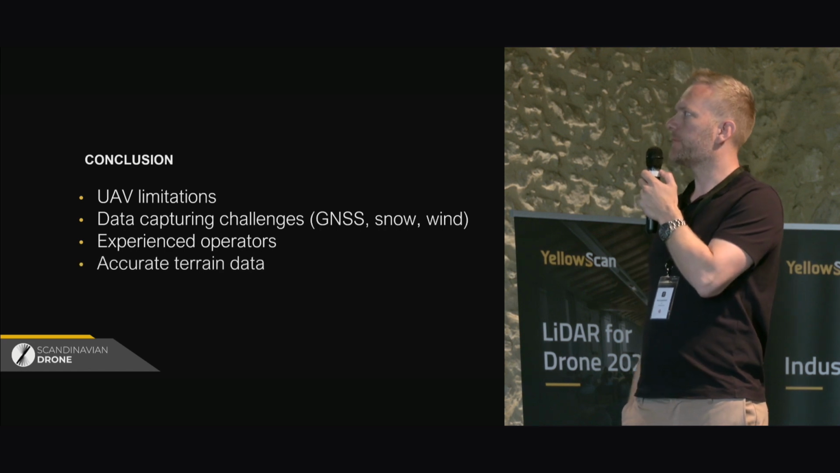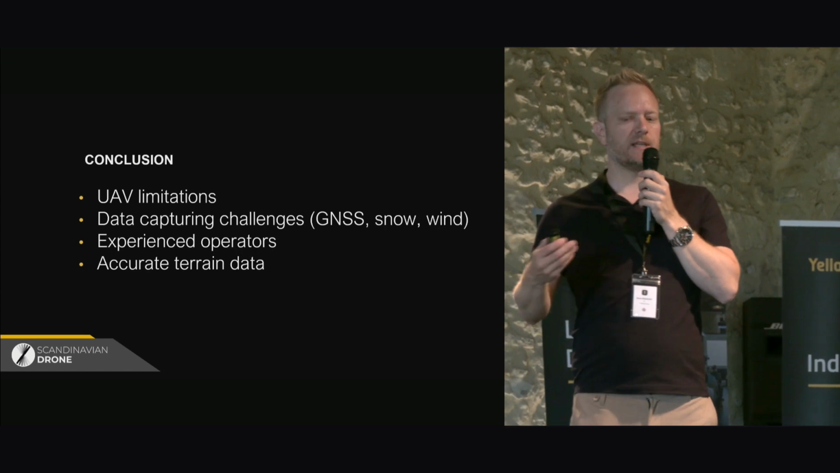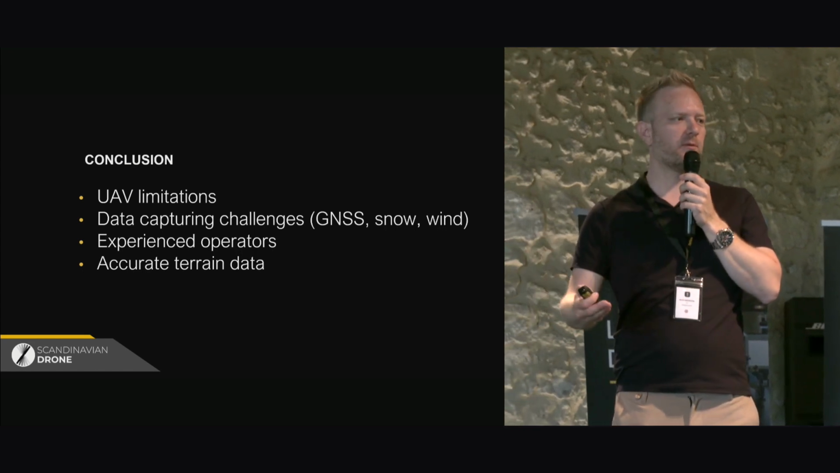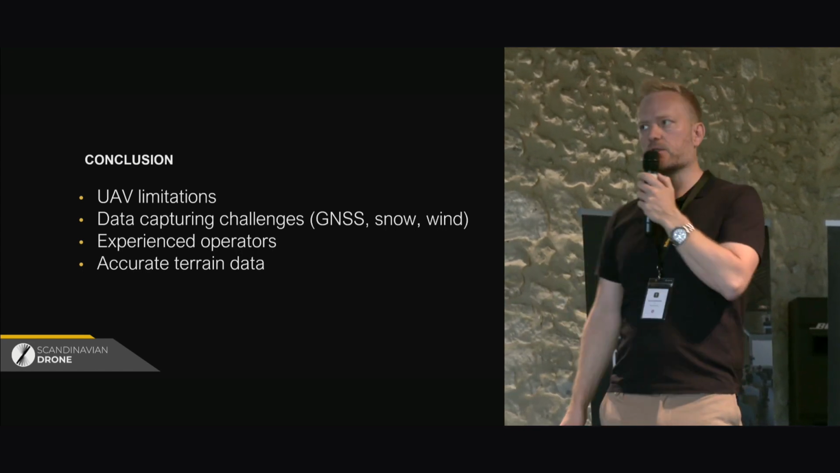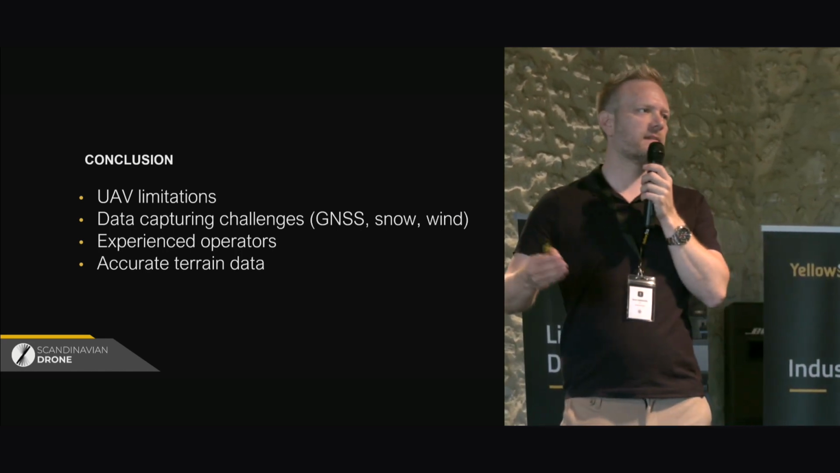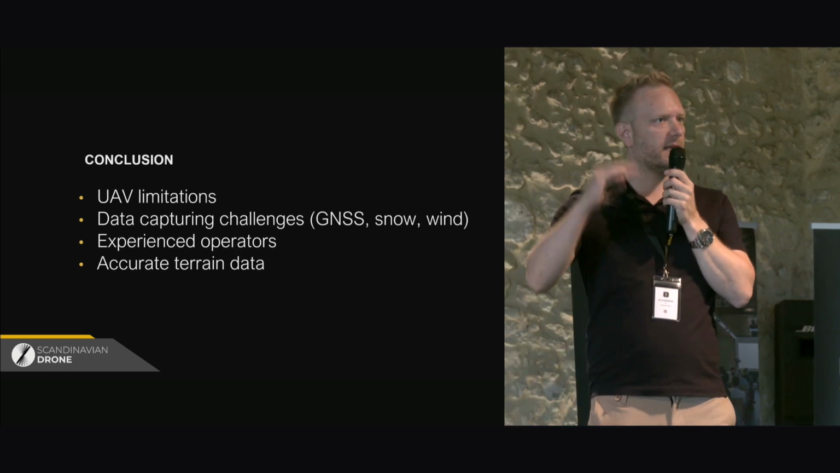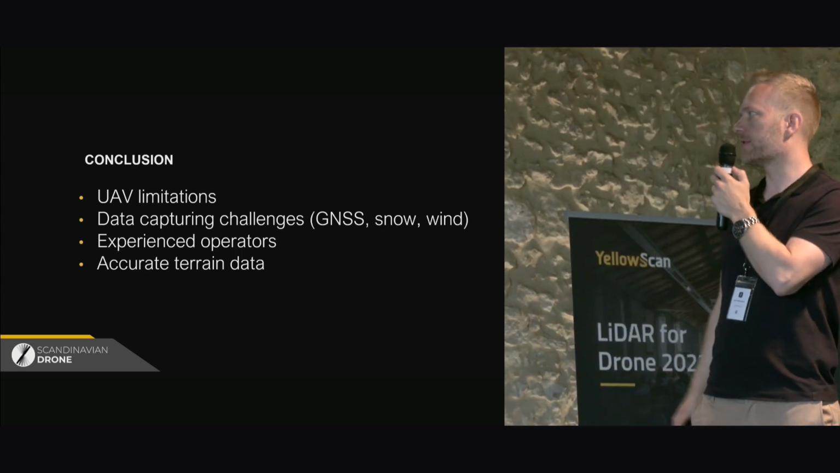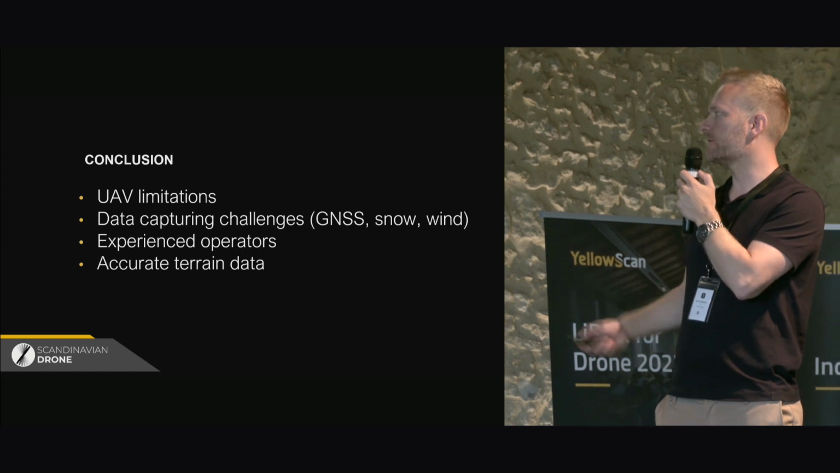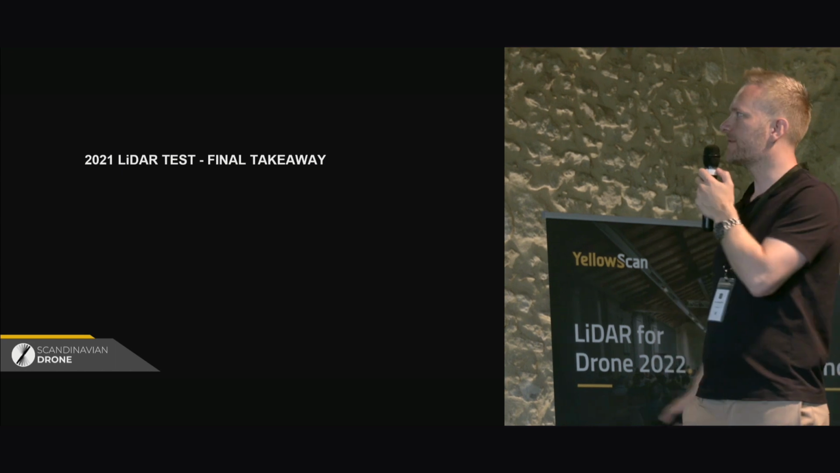And then last but not least, if you want to measure snow depth, you also need to know what is below, what is the bare earth. So one of the most important things, of course, is to have accurate terrain and elevation data to begin with, so you can get the correct measurements. So that's more or less it.